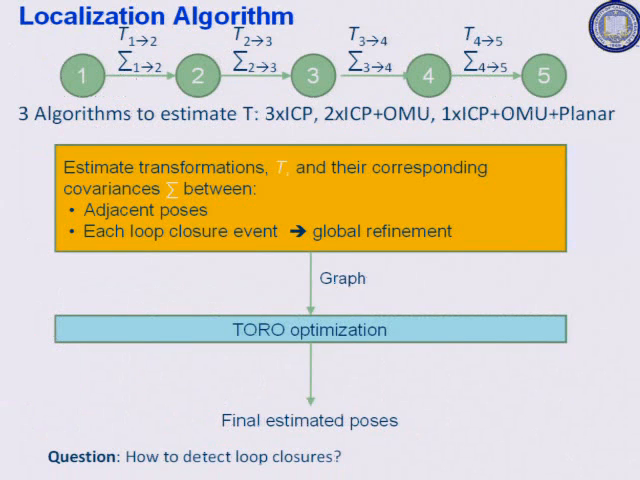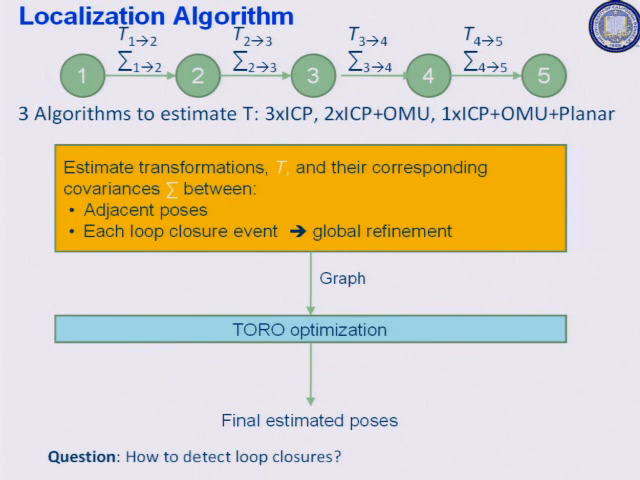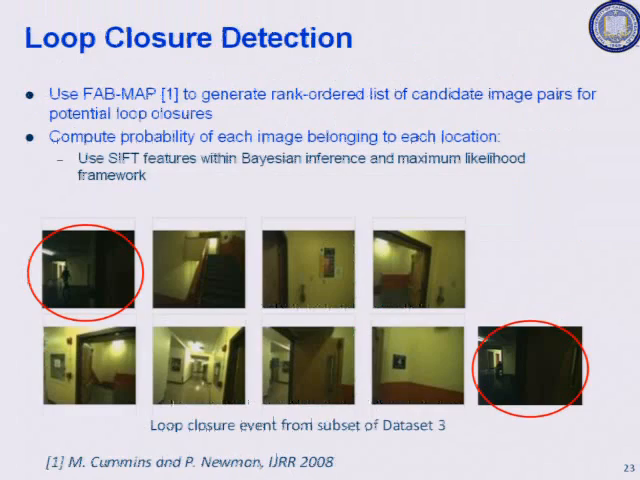Well, before explaining how we do that loop closure, let me just summarize the approach. The first step, we compute these transformations using any of the algorithms I talked about, and their associated covariance. Then for each loop closure event, we close the loop and do this global optimization to get final estimates. So the question is, how do we detect loop closures? The way we do that is we use our camera. This is somewhat of a known problem in computer vision.